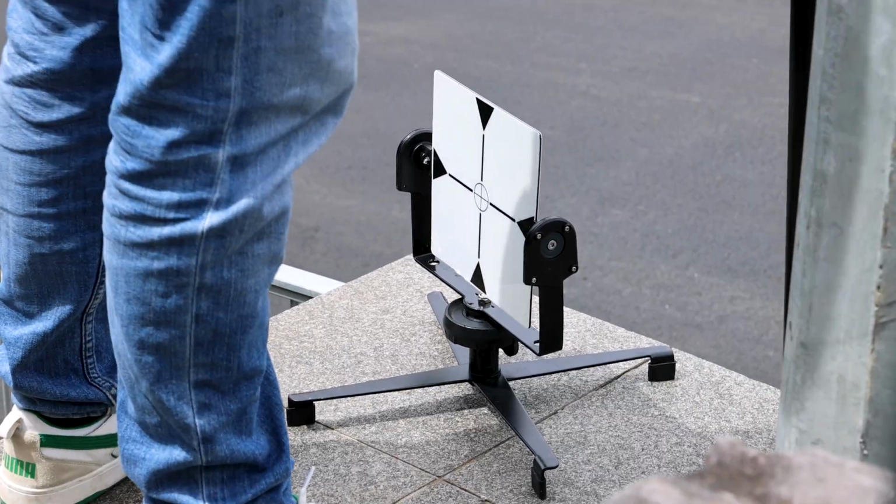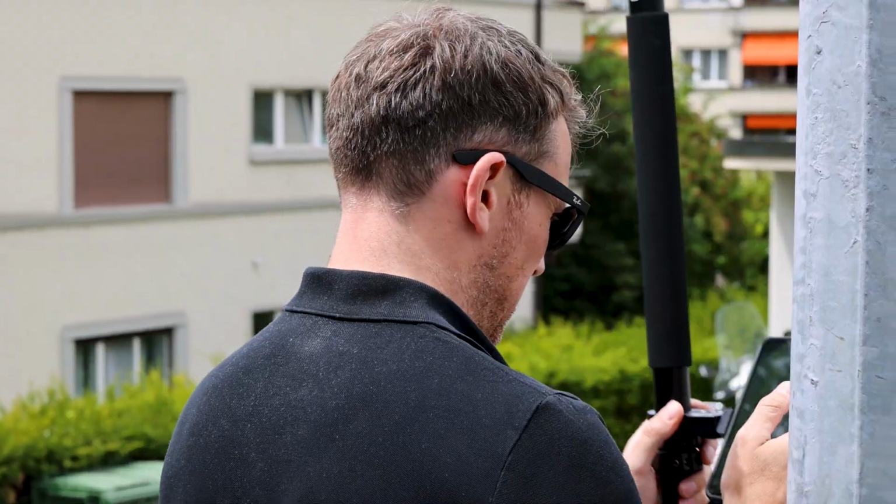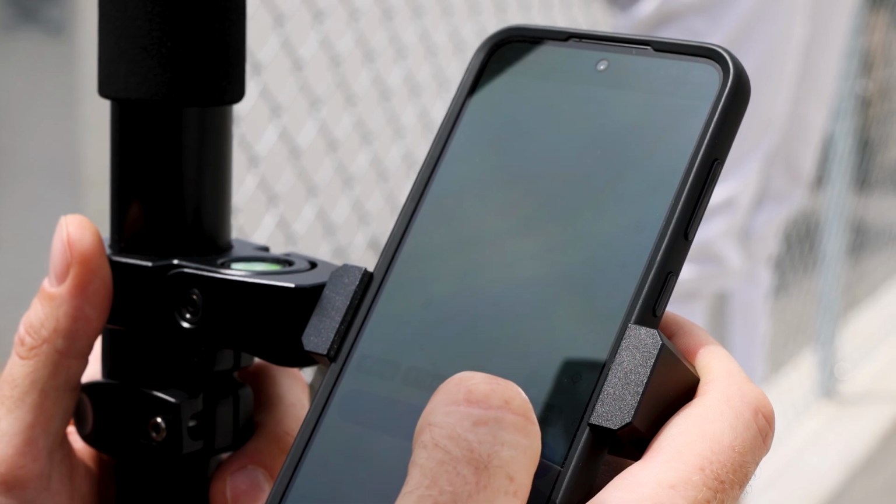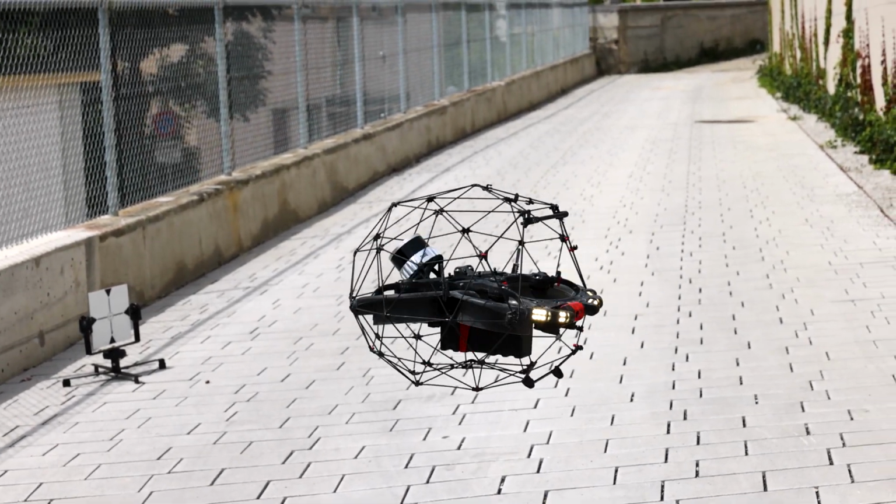The GPS itself is connected to Swisspost, which is an N-trip service that provides a correction network to the GPS. So in this case, we can get the accuracy to within roughly around 10 millimeters.